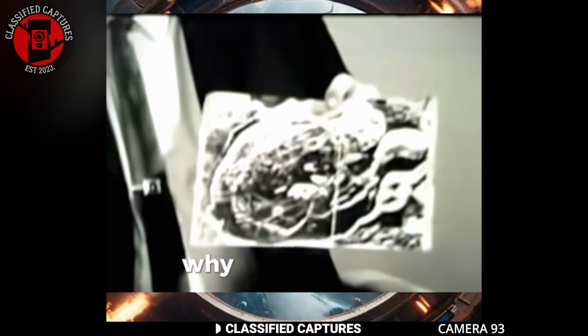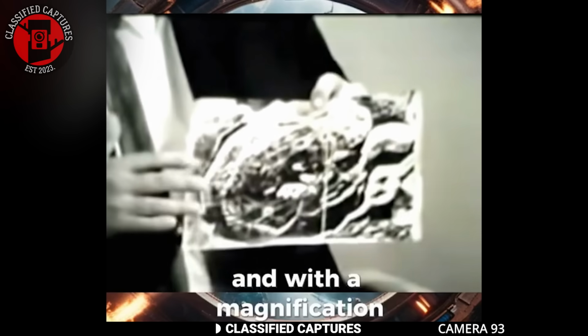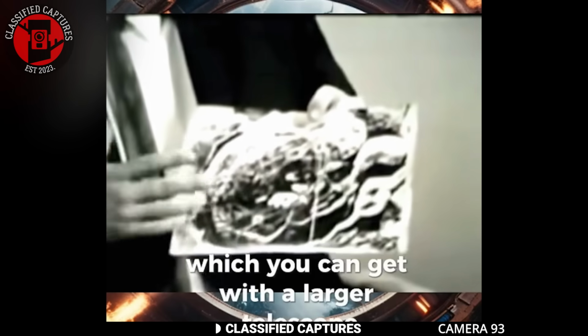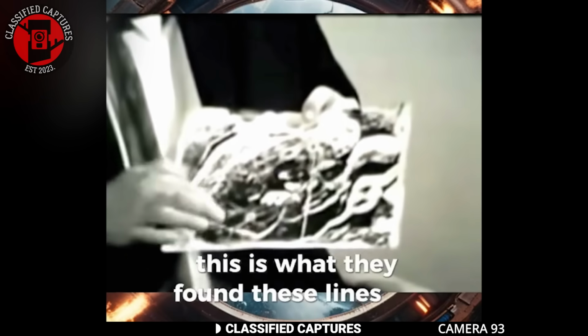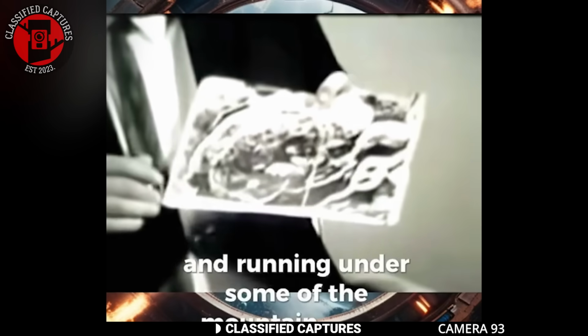Years ago, they wondered why this particular crater had these lines in it. And with the magnification which you can get with the larger telescopes, this is what they found. These lines are tubes laying on the surface of this crater and running under some of the mountain ridges.